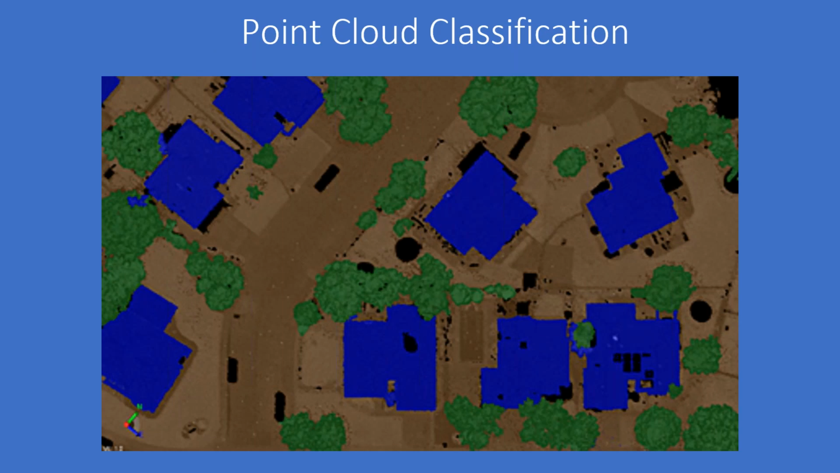So lastly, before we extract data manually or semi-automatically, one of the things that we did is point cloud classification. TBC has an awesome tool that can classify a number of things. Mainly ground is what we're after, but it can classify things like buildings and high vegetation as well. So right now we're looking at a color-coded point cloud where brown is ground, green is high vegetation, and blue is buildings.